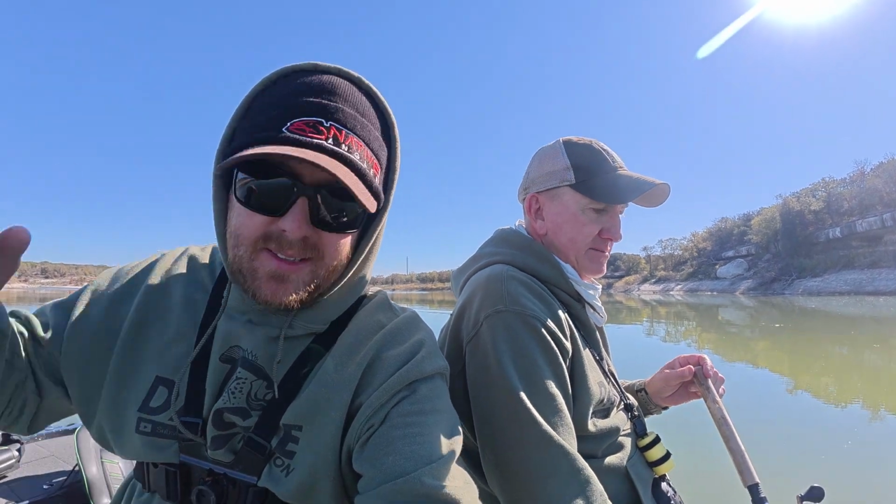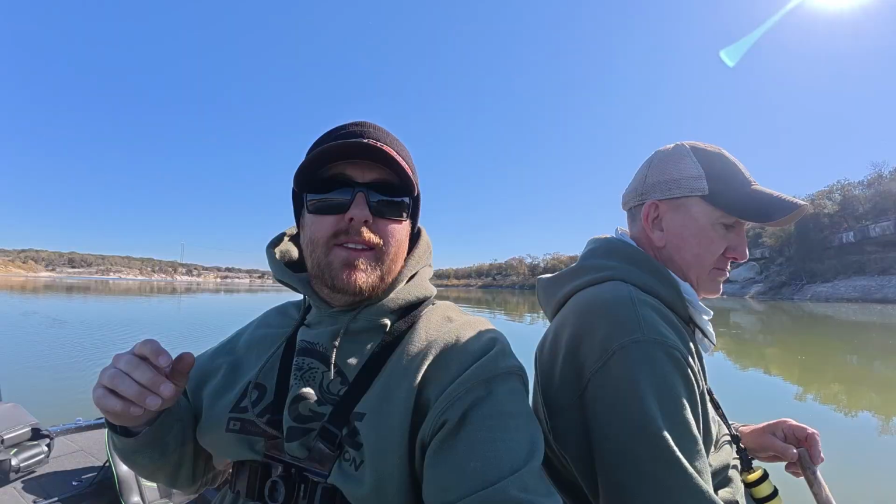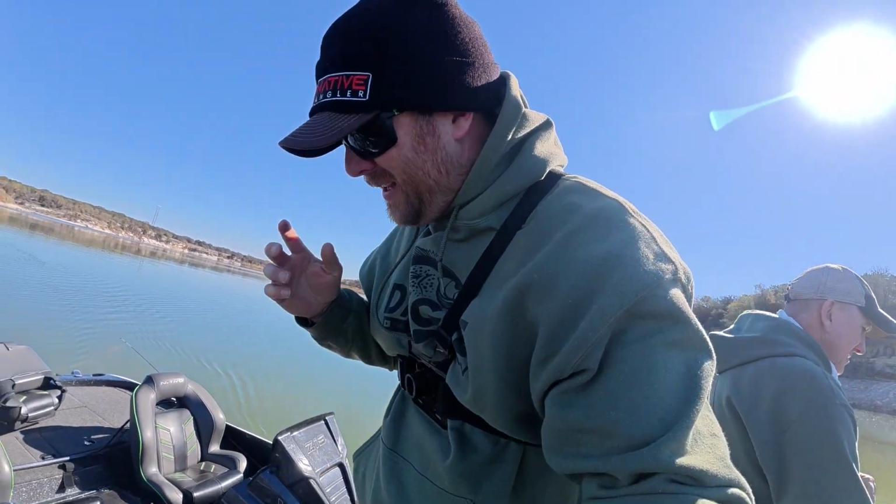Yeah. You just got to cover a lot of water. Yeah. We've covered a lot of water today, and they're still on standing timber in this lake. So they're starting to push off. We got little onesies and twosies that are standalone, just suspended, doing their own thing, but they're still moving real fast. So that tells me that they're not ready to commit to just sitting still yet. There are some, but there's still some on the brush piles. It is kind of tricky this year, won't lie to you.